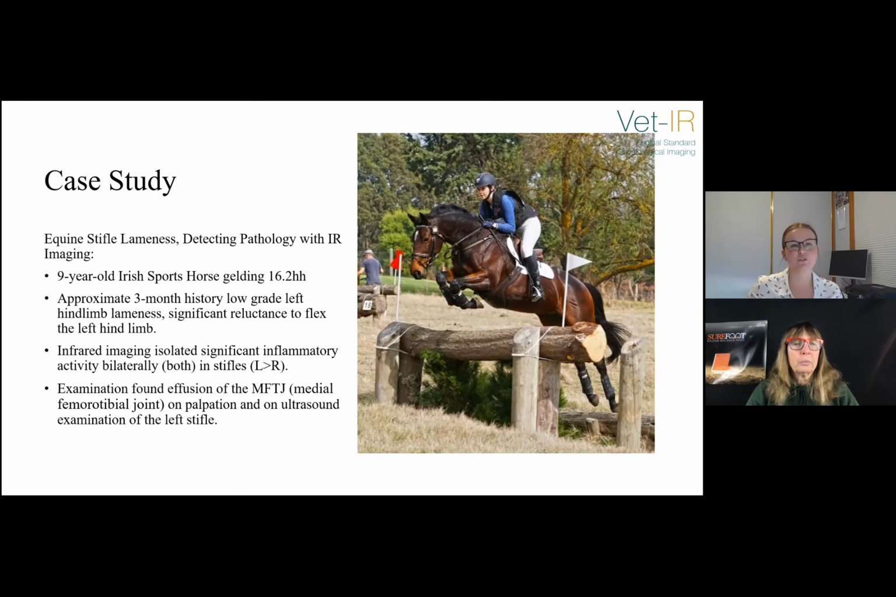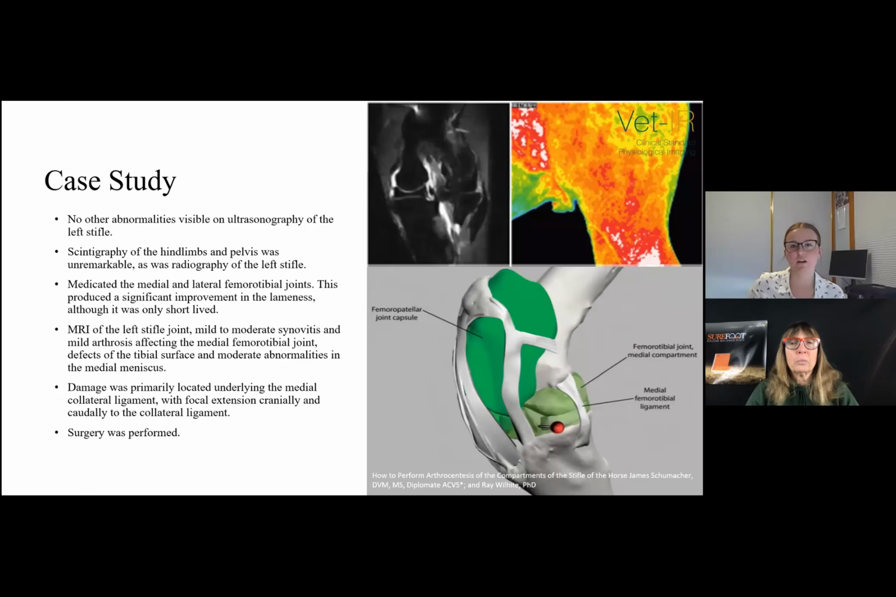Examination found effusion of the medial femorotibial joint on palpation and on ultrasound examination of the left stifle. There were no other abnormalities visible on the ultrasound of the left stifle. Scintigraphy of the hind limbs and pelvis was unremarkable, as was radiography of the left stifle. Medication of the medial and lateral femorotibial joint was performed. This produced a significant improvement in the lameness, although it was only short-lived. So then the patient underwent MRI of the left stifle.